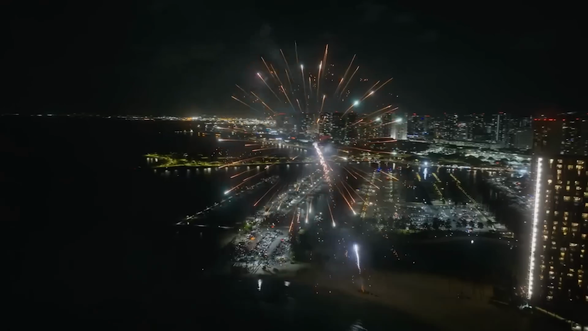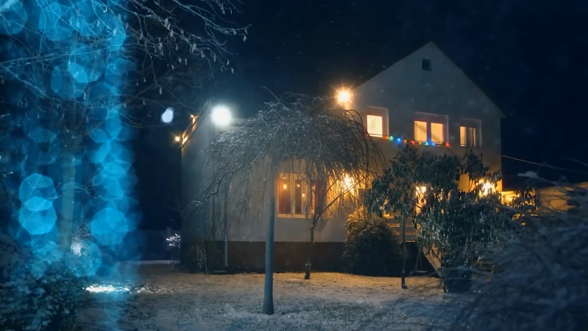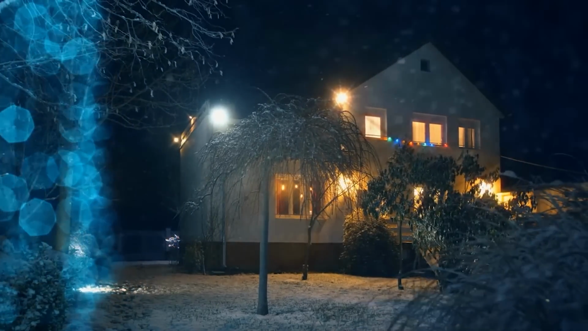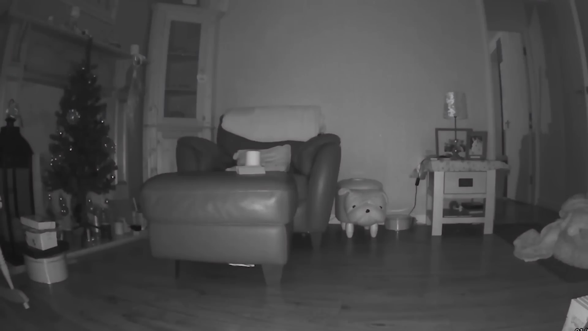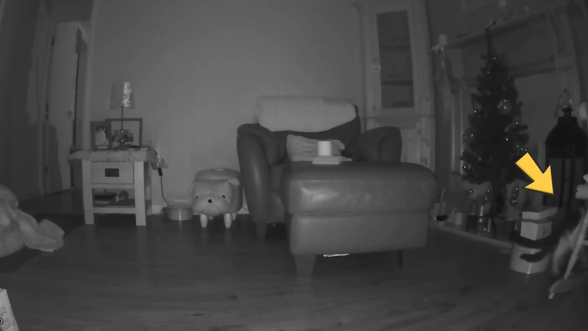Mysterious New Year's Eve encounter. On the horrific night of New Year's Eve 2023, beyond the threshold of reality, into the unknown, orbs of varying sizes and brightness appeared in her living room, followed by a chilling disappearance. As she watched live, her cat vanished into thin air while approaching a chair.